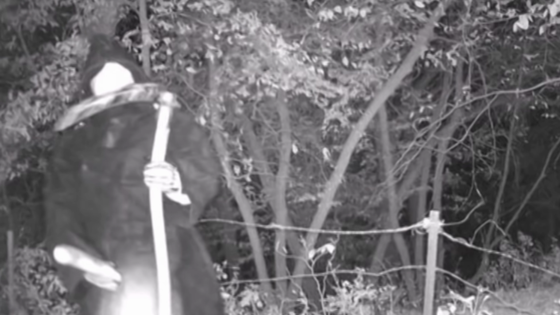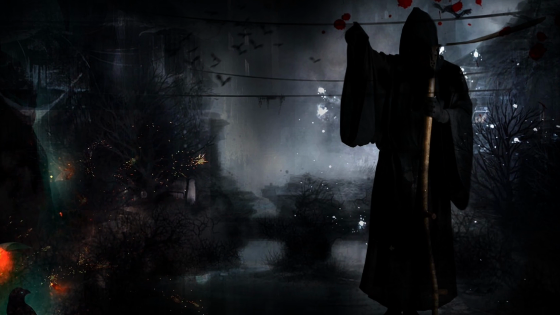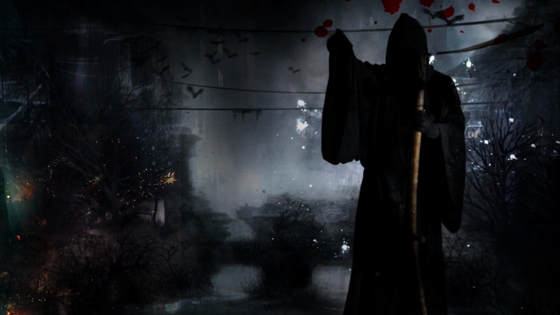The legend of the Grim Reaper comes from ancient lore. It is said to be a paranormal entity that collects human souls after they die. The Grim Reaper reportedly often shows up at sites of tragic deaths. It's reported to wear a black robe and hold a scythe, just like in this trail cam photo.